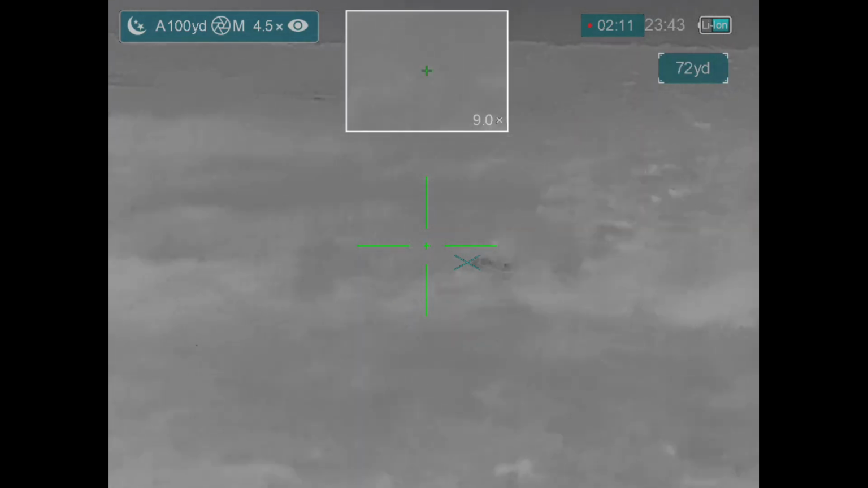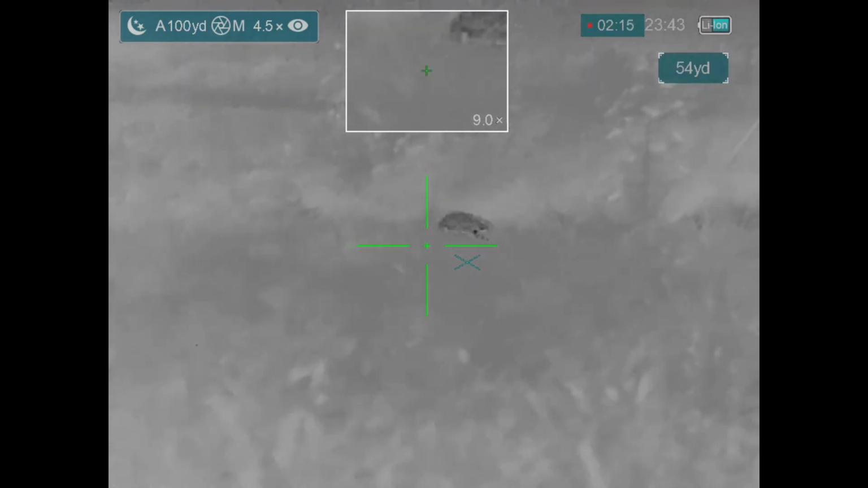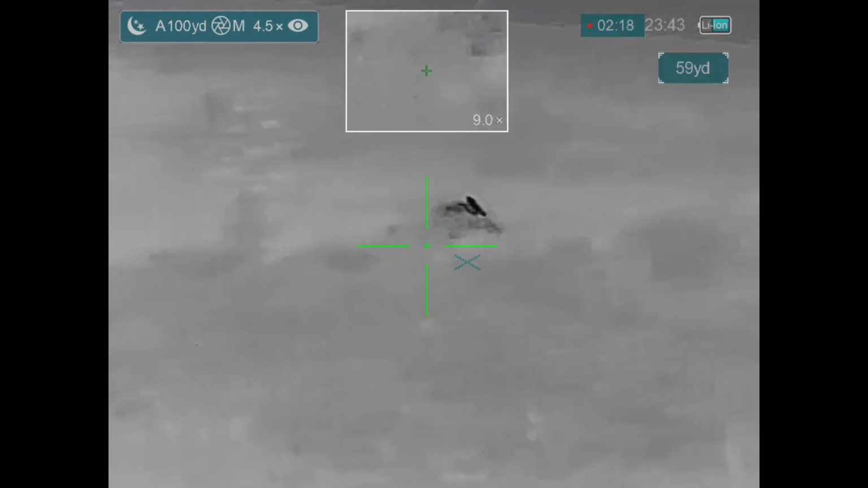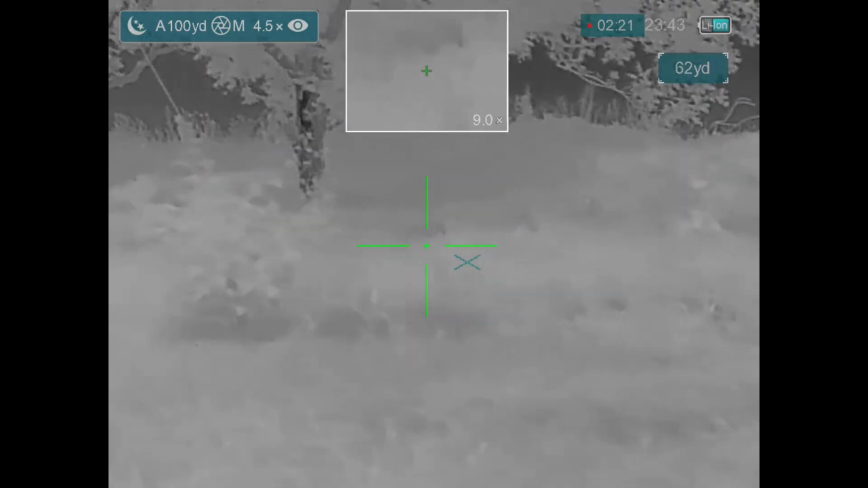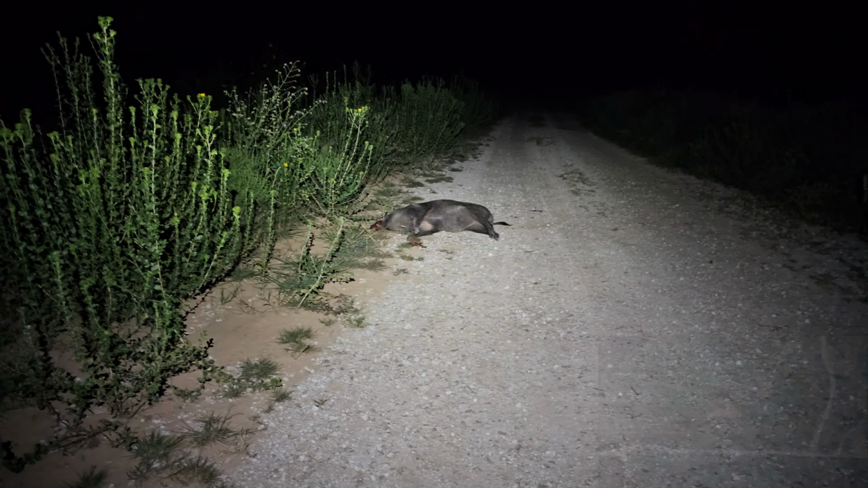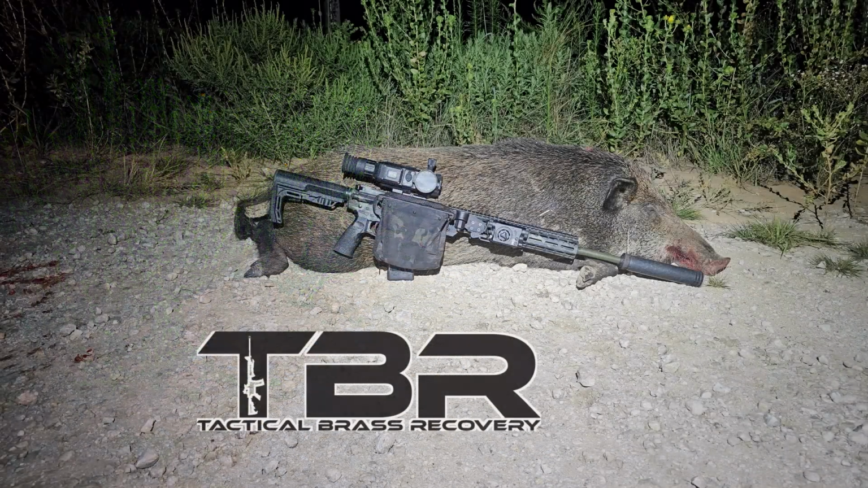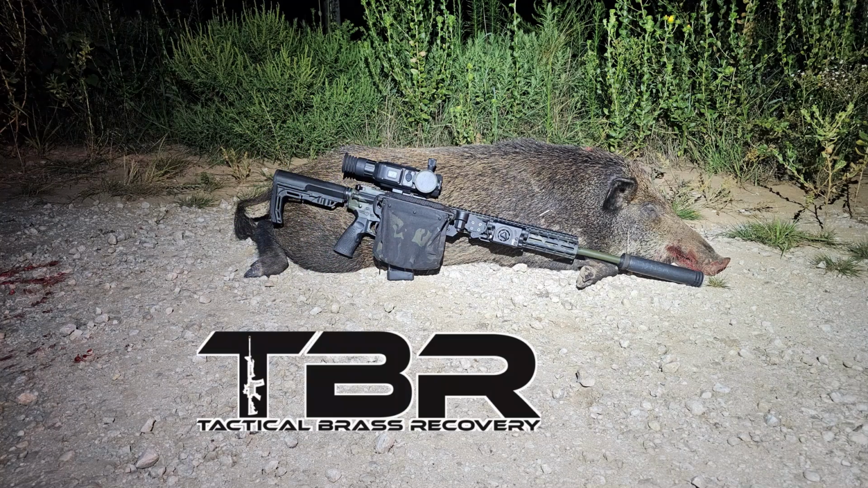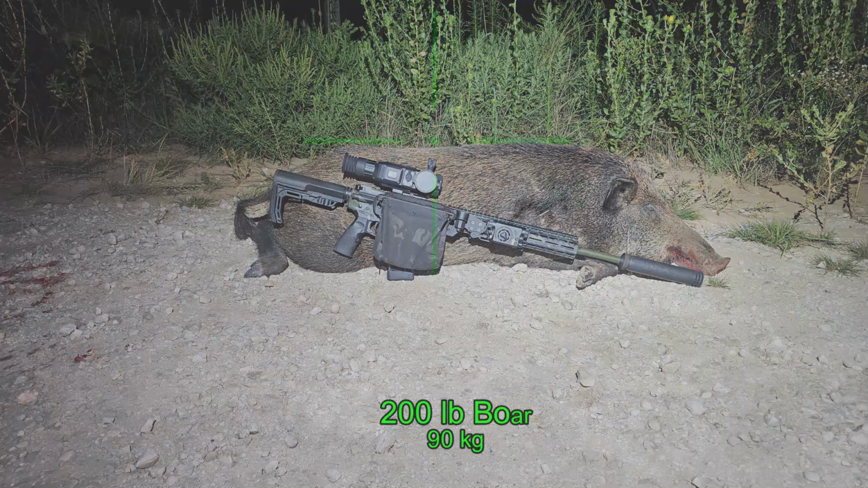Well, that definitely connected. And this hog is actually hit twice. The other hog disappears, and I think maybe I've lost him, but this ends up being the easiest recovery for a hog that I lost sight of because he expired on the road. Brass Catcher by Tactical Brass Recovery. The boar came in at 200 pounds.